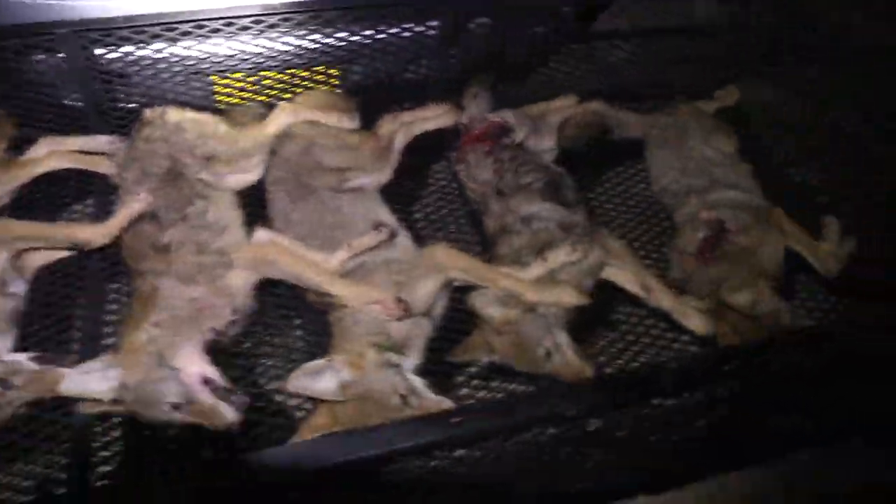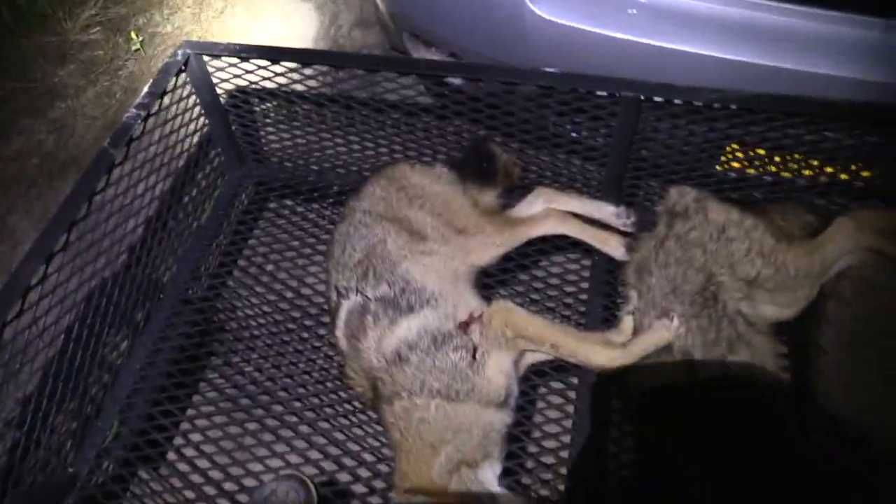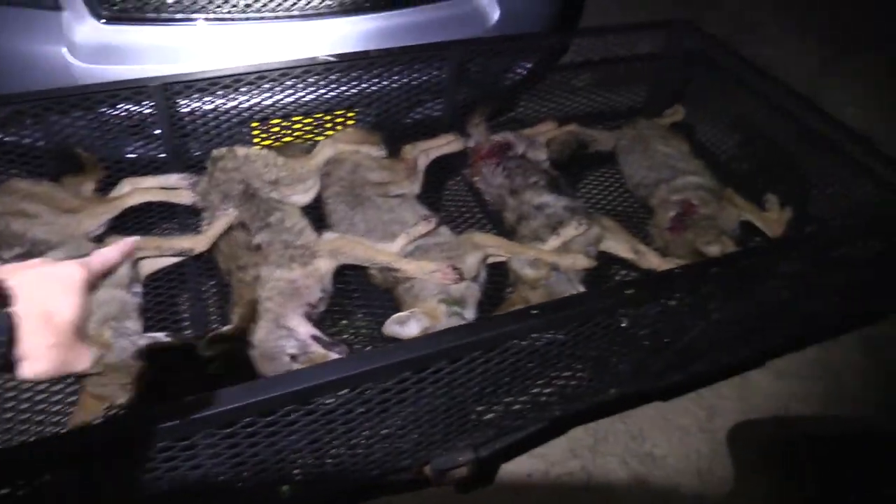I don't know if you guys can tell how big this basket is, but I'm gonna get up here to show y'all. See my foot? It is absolutely ginormous. But we have 5 dogs.